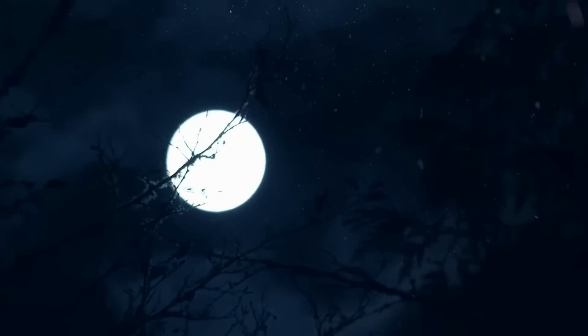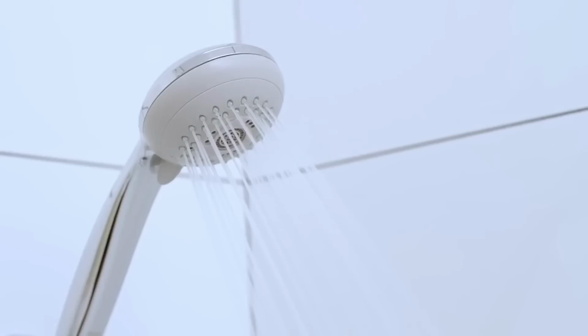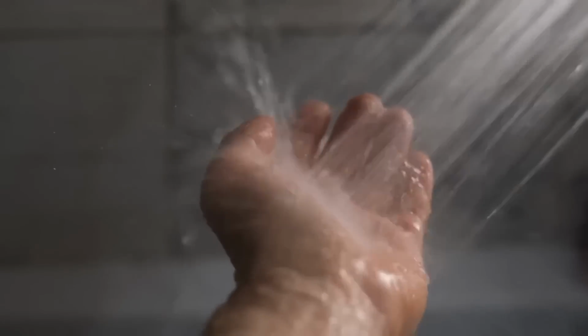Shocking ghostly encounter. On a dark moonlit night, it happens in a regular house, where a lady is taking a nice relaxing shower. She has no idea that something horrifying is about to happen. As the warm water flows over her, it relaxes her, washing away her worries. The bathroom fills with steam, making everything feel calm. But she doesn't know that something really bad is lurking outside the bathroom.